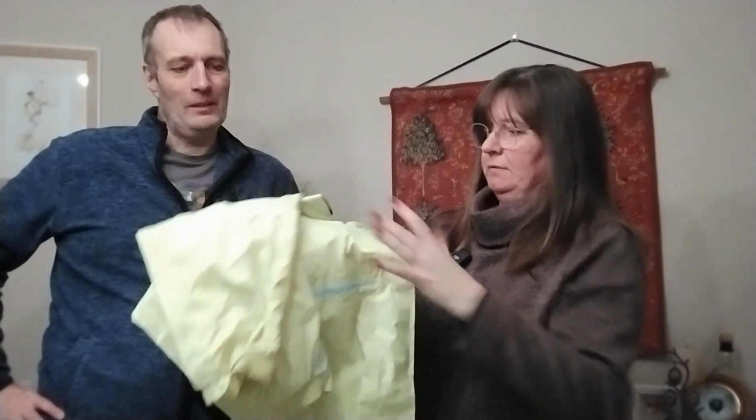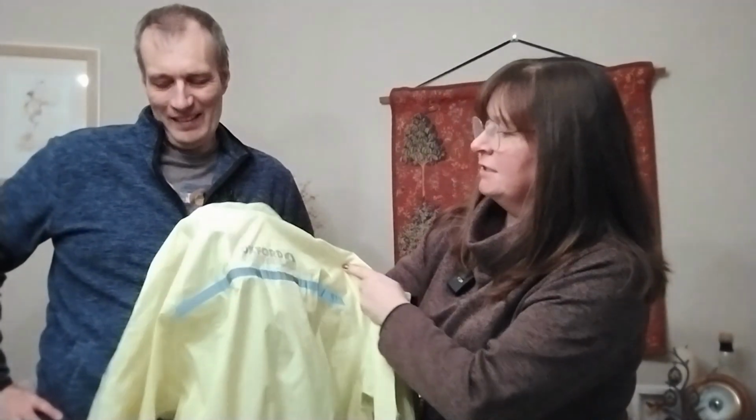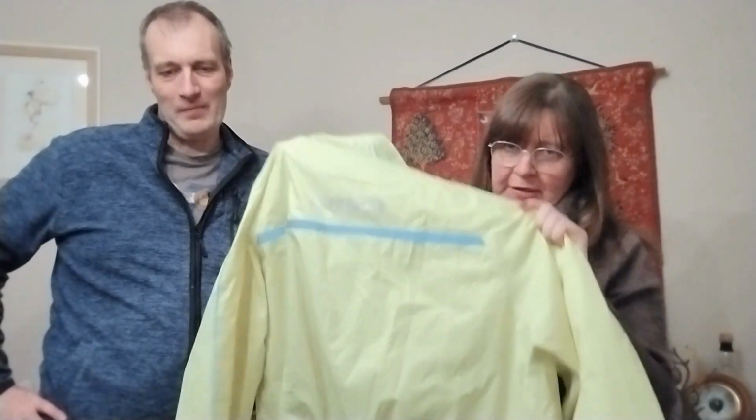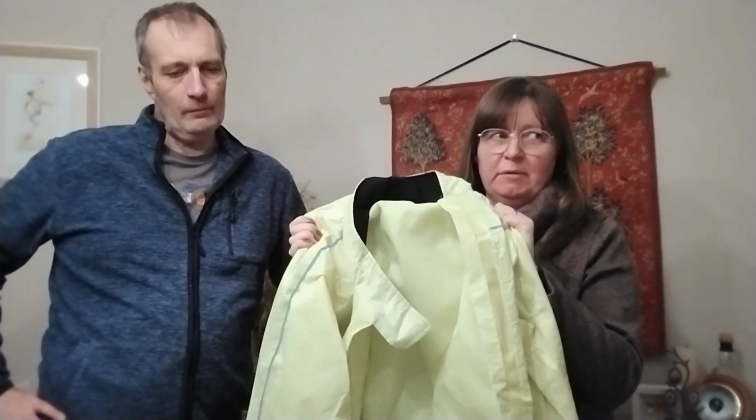It has a little handy bag to carry it in. Bright yellow. Can't be too visible, folks. And it is, what is it, Oxford Rain Seal. I'll put a link to that below the description. And I'm going to try this out because I think it's a little bit windproof as well. And I think I'm going to be a bit chilly tonight.